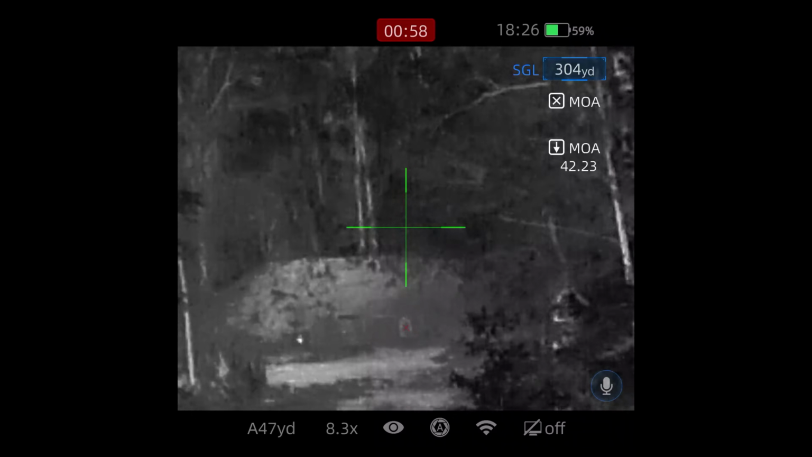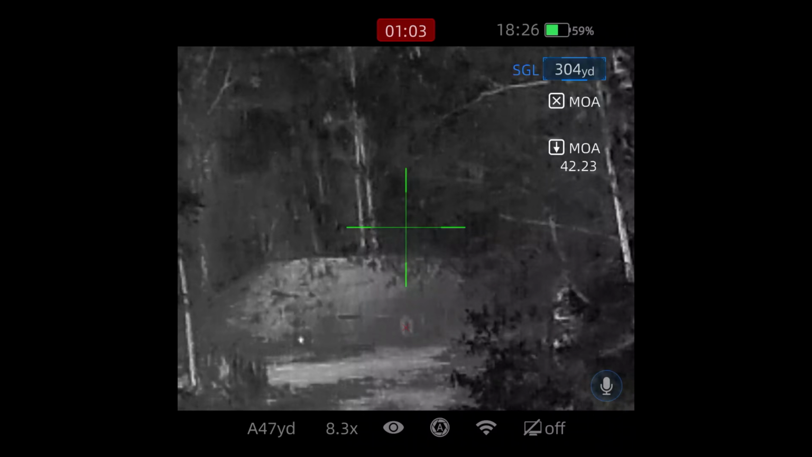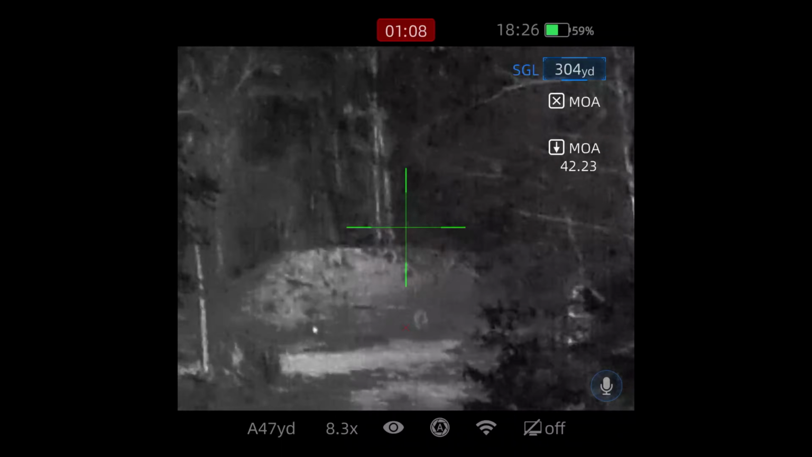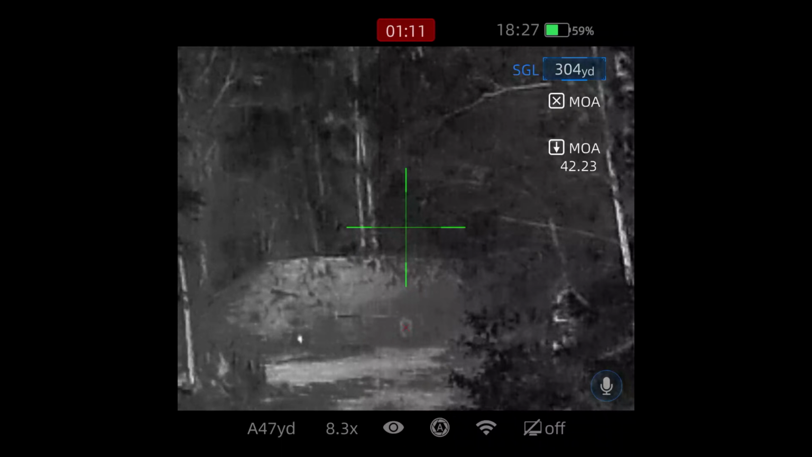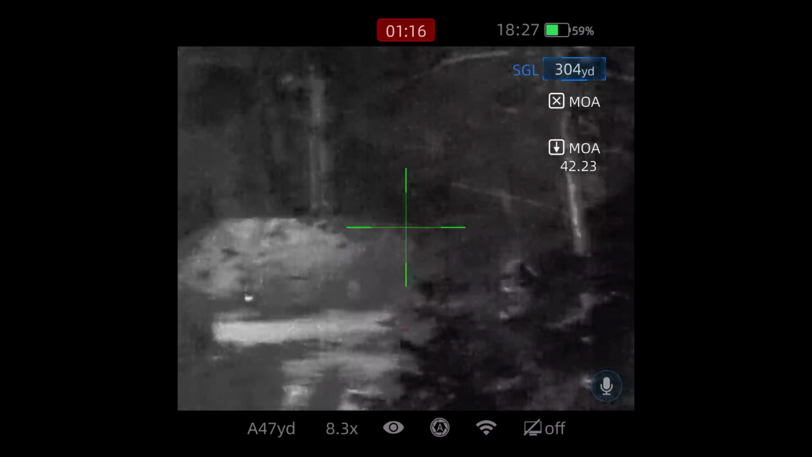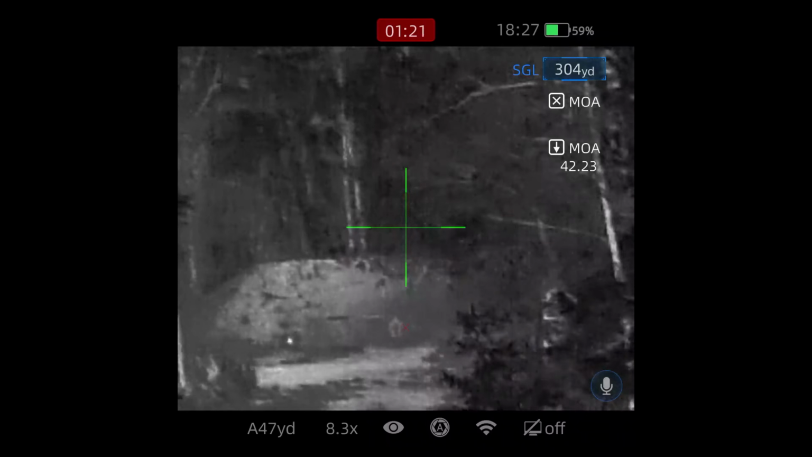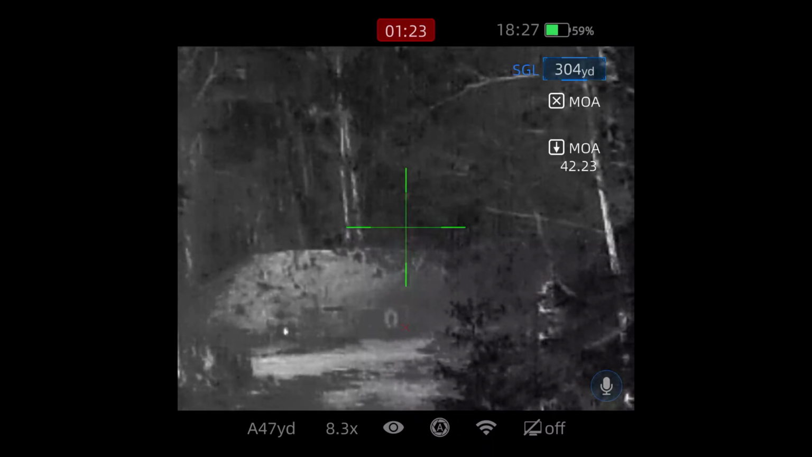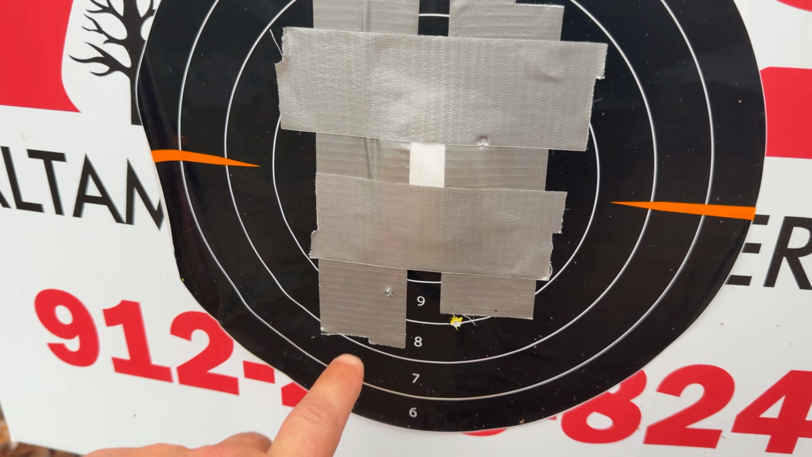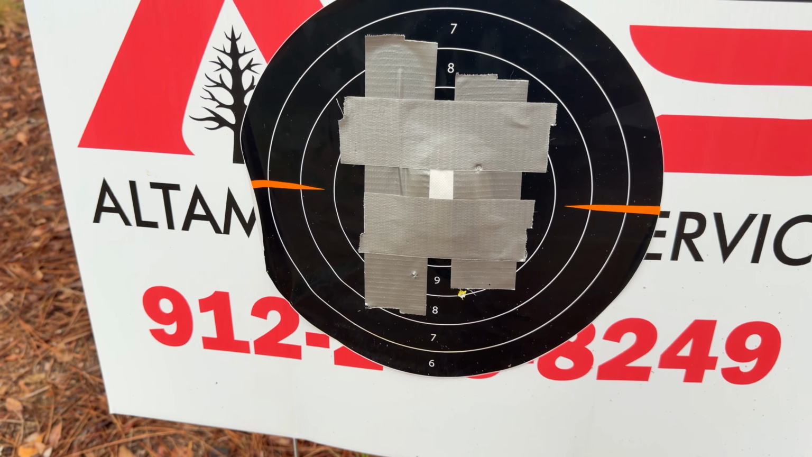All right, now let's bang this steel silhouette down here. I don't know if you guys can hear the impact off the steel from that far. 300 yards, guys, with a 22 long rifle. Pretty stout.